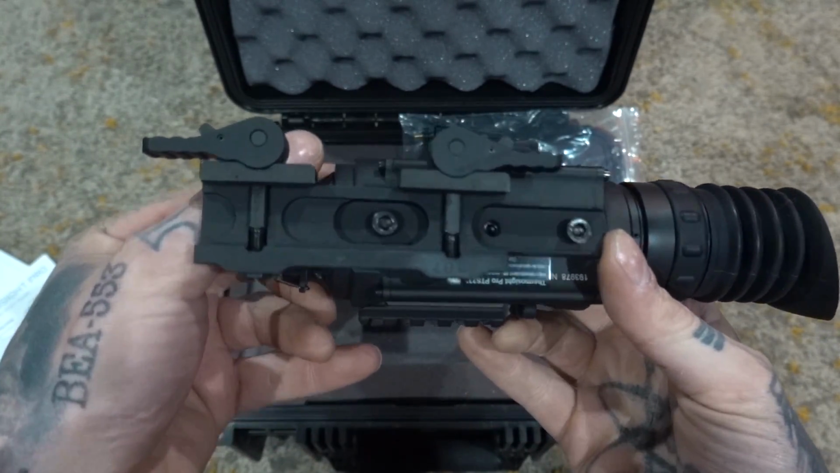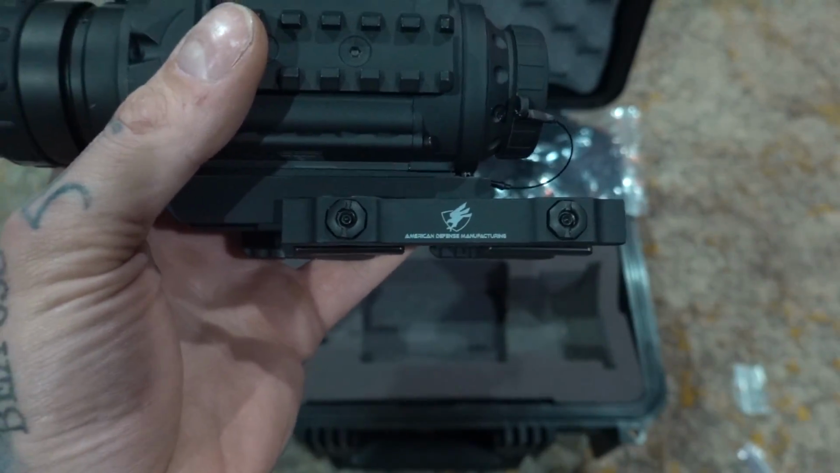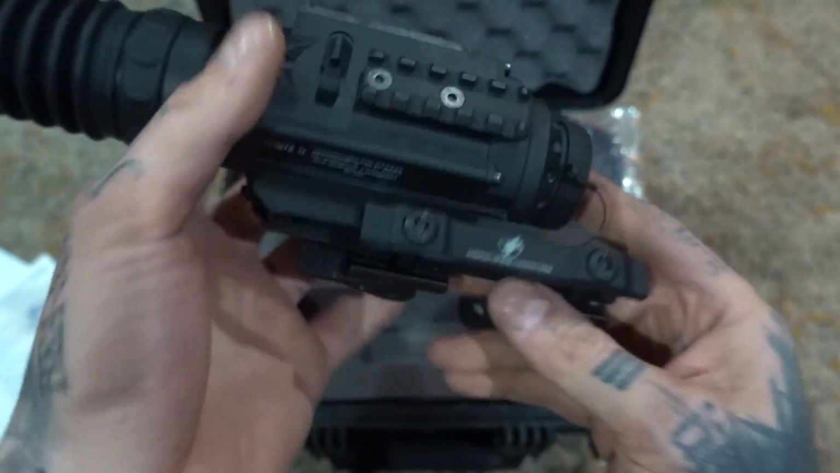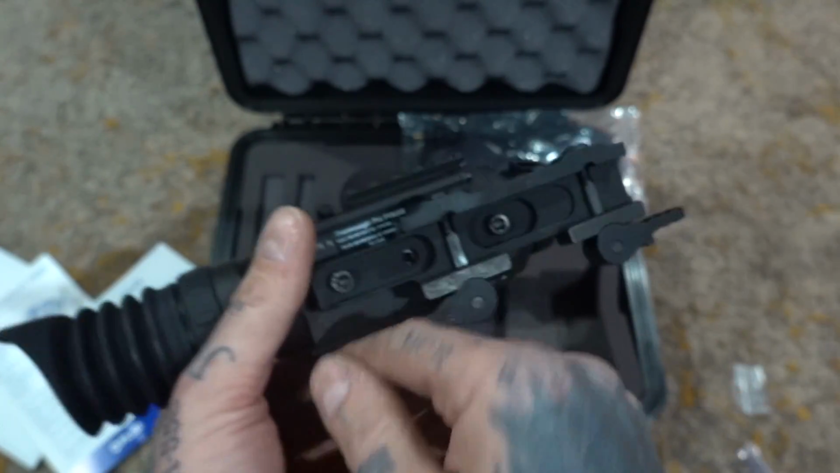So the mounting system is actually made by American Defense. So it is an ADM mount. So good quality stuff. Flir did their research on who to buy their mounts from.